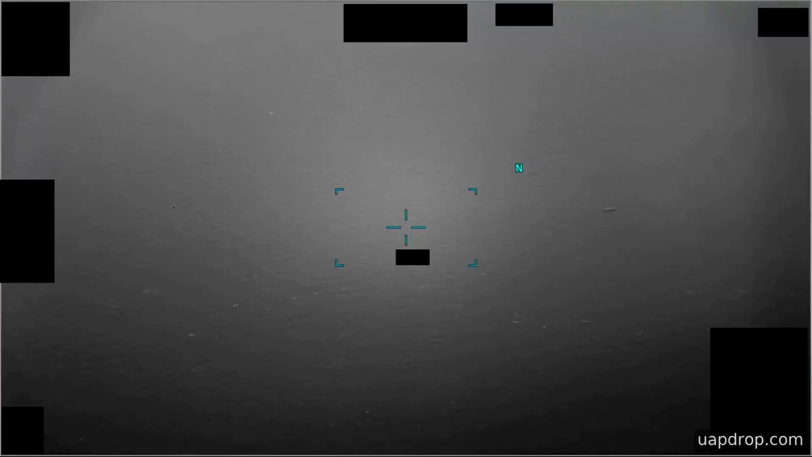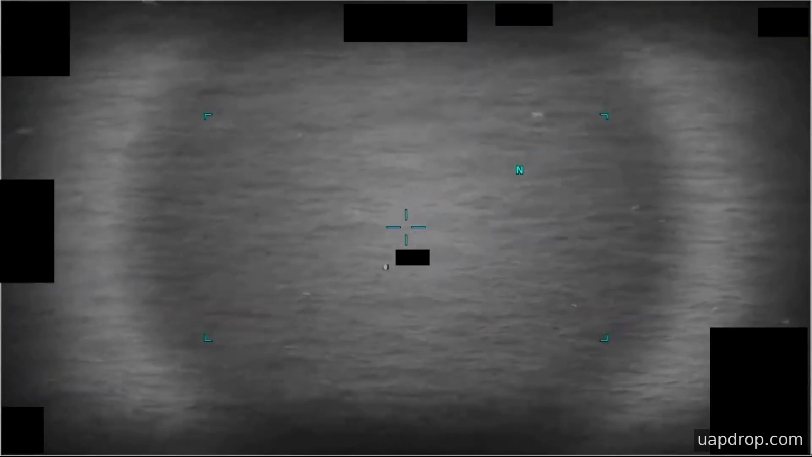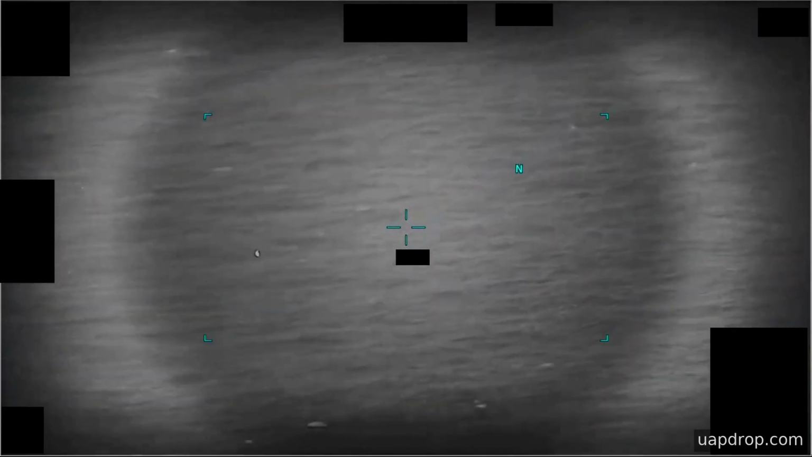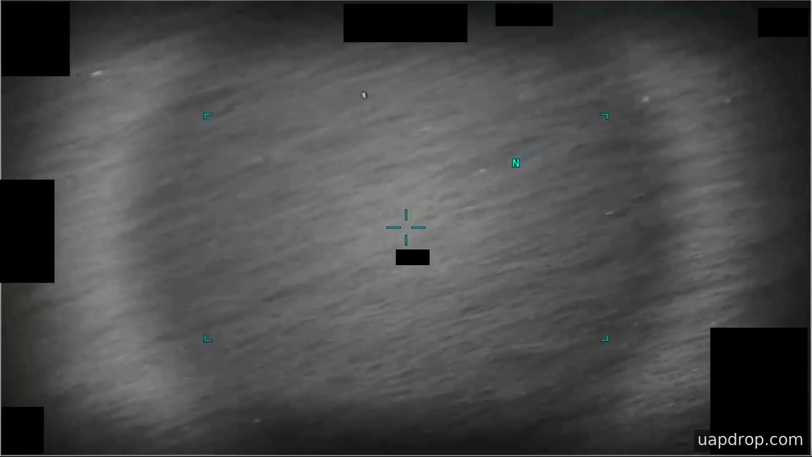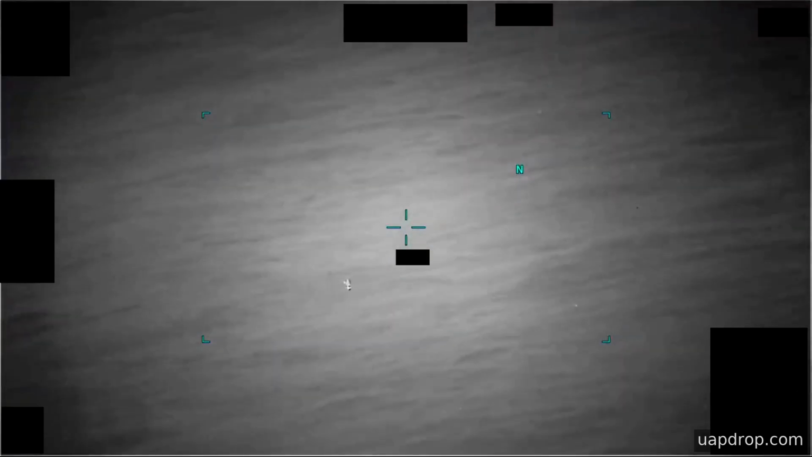This clip is 4 minutes and 57 seconds of electro-optical and infrared sensor footage recorded over the Yellow Sea in 2023. The material was submitted by United States Indo-Pacific Command to AARO under the Pursue Release Program and later made available in mid-2026. What follows is the sensor record as provided, with the overall image quality degrading as the clip progresses.